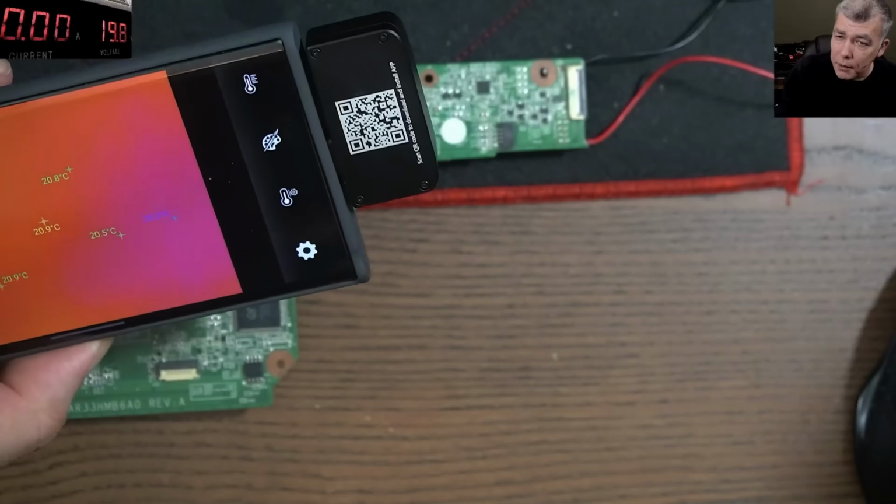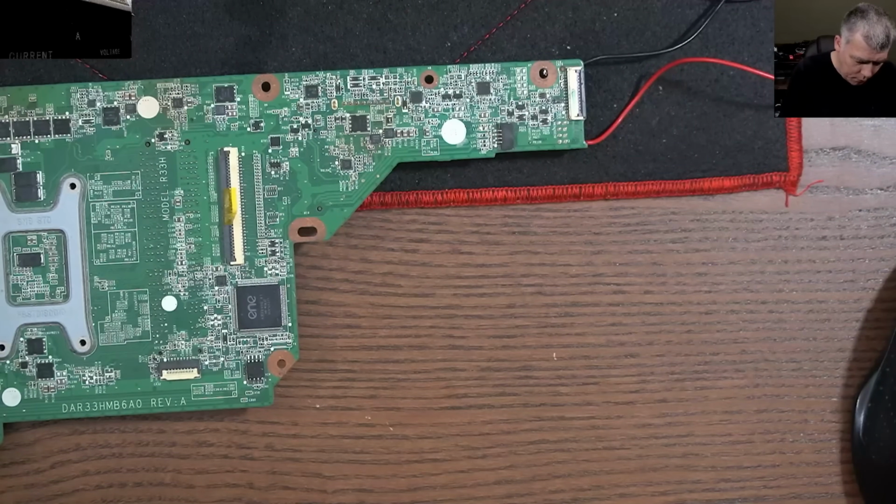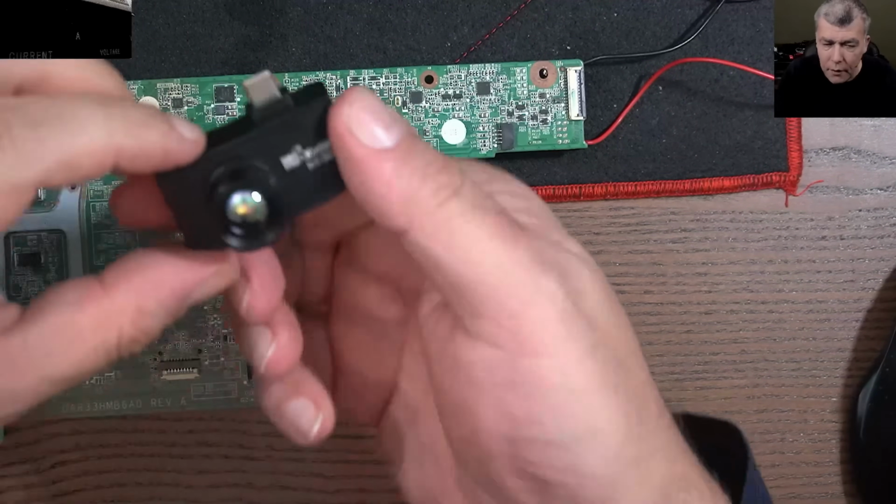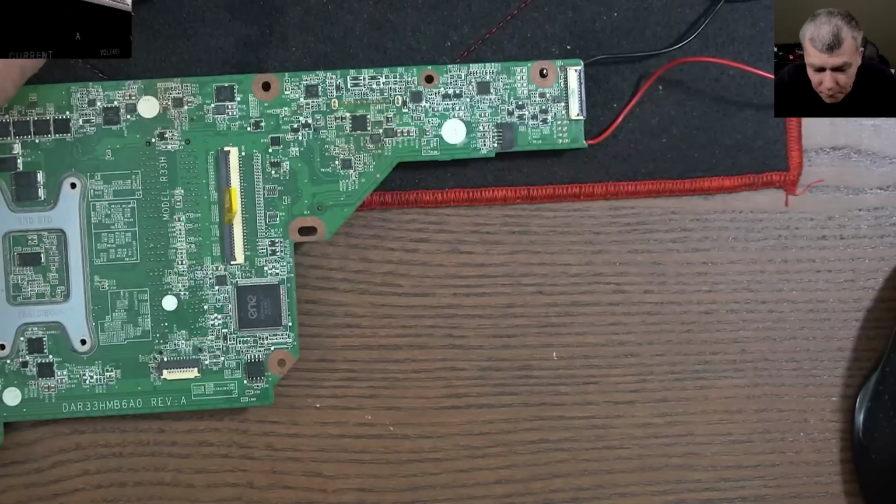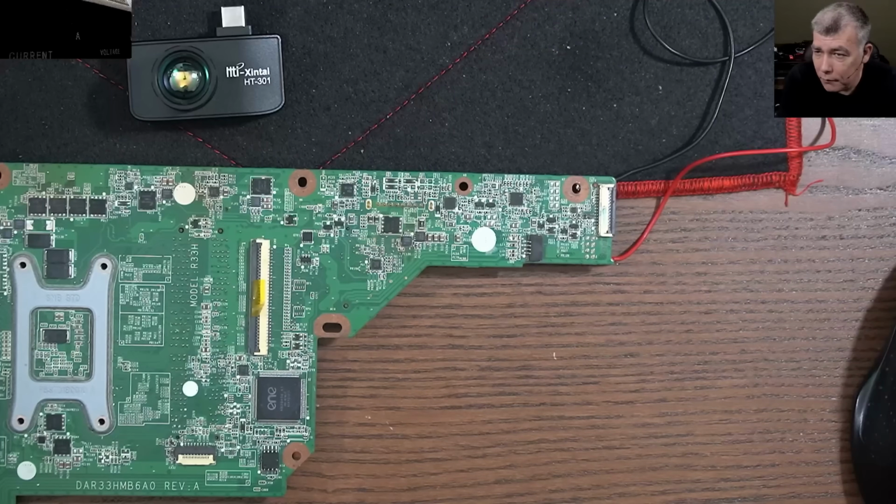Someone emailed me today and asked me, sorry, I don't really have money. Do I really need a thermal camera? And you know what? You don't really need a thermal camera. I bought a thermal camera because people were telling me for so long to buy one. I wanted to have it because it's very useful.